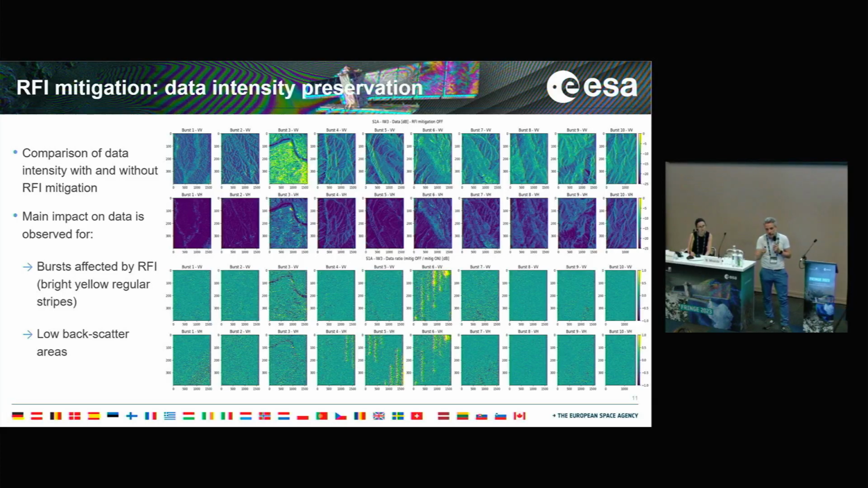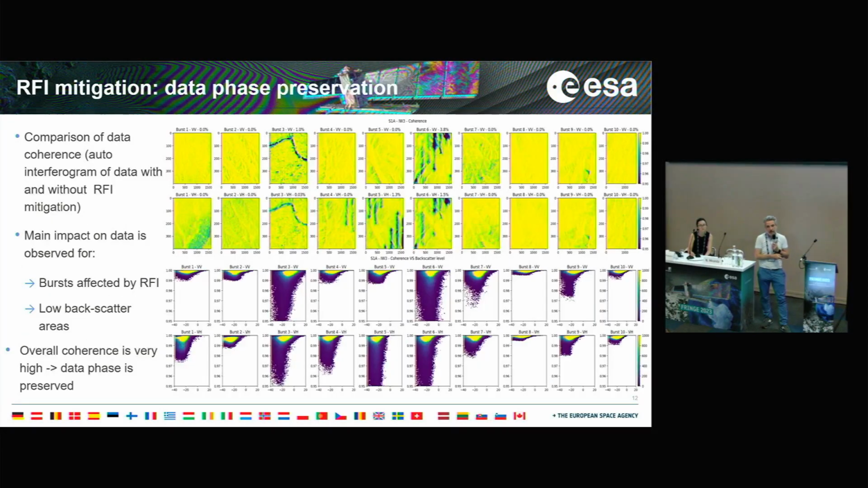It is all very greenish in the plots, except for two cases which are expected. First, when the bursts are affected by RFI, so you can see those yellow stripes in burst number 6, for instance, and also when the data level is very low, because in that case, changing a very few pixels changes the data a bit. But in those cases, we are changing noise, so it is not a real problem in the data quality. This is for the data intensity.